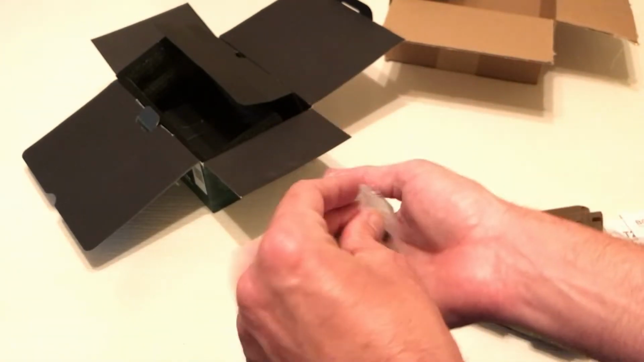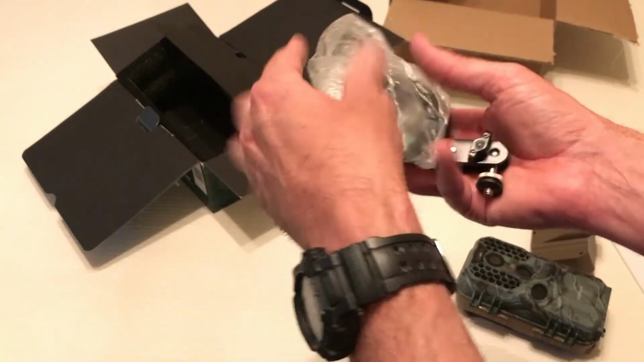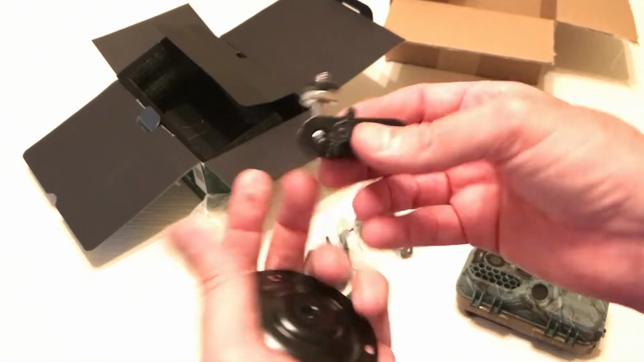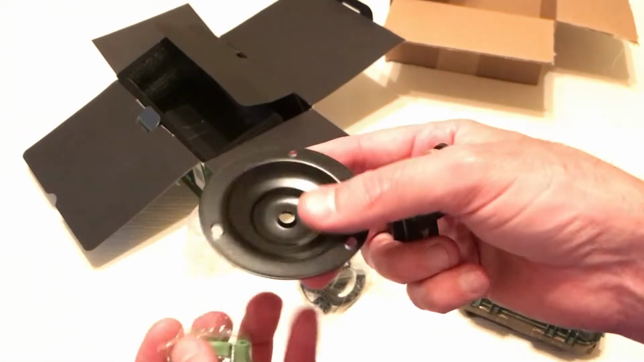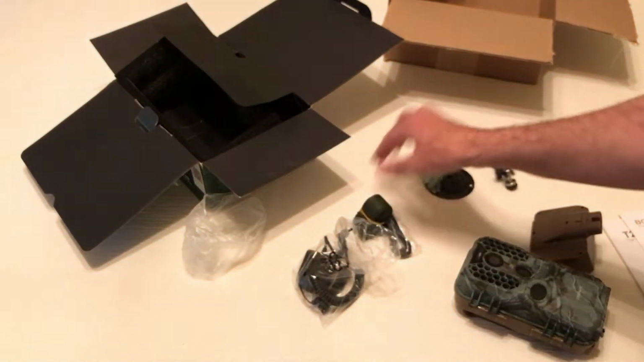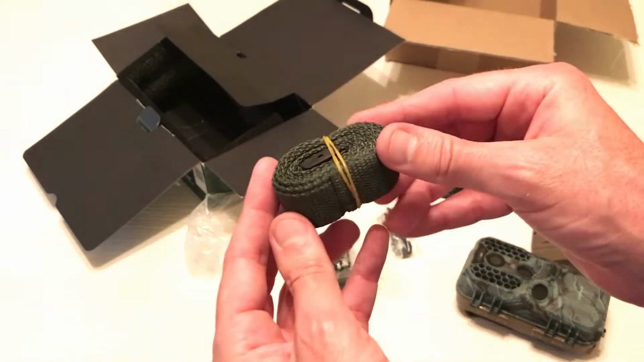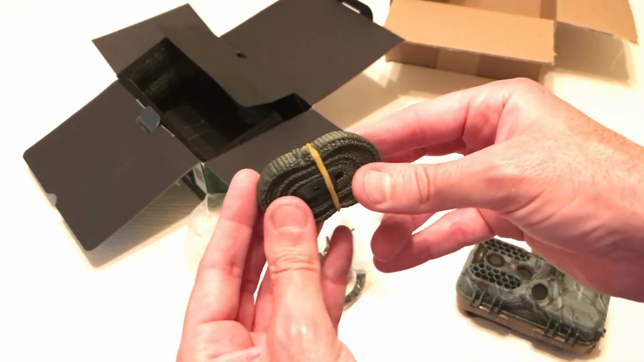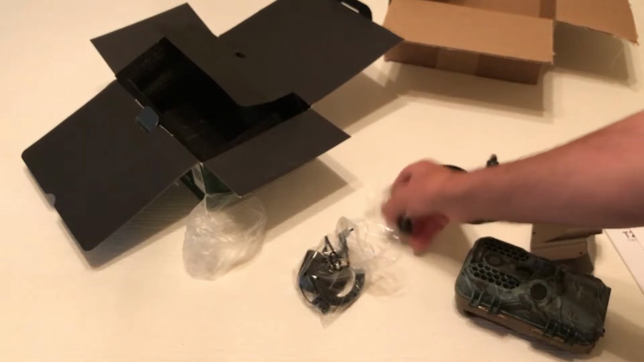So first things first, this is pretty standard with most trail cameras. They give you a metal mounting bracket. This is going to be obviously for your trail camera, and then some mounting hardware screws. They also give you the cloth traditional strap that you can run through the back of the camera if you happen to be near a tree or something like that.